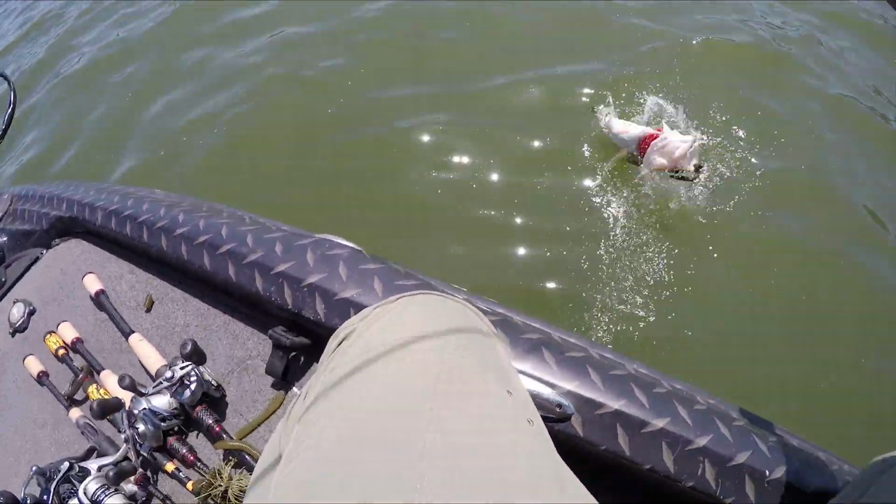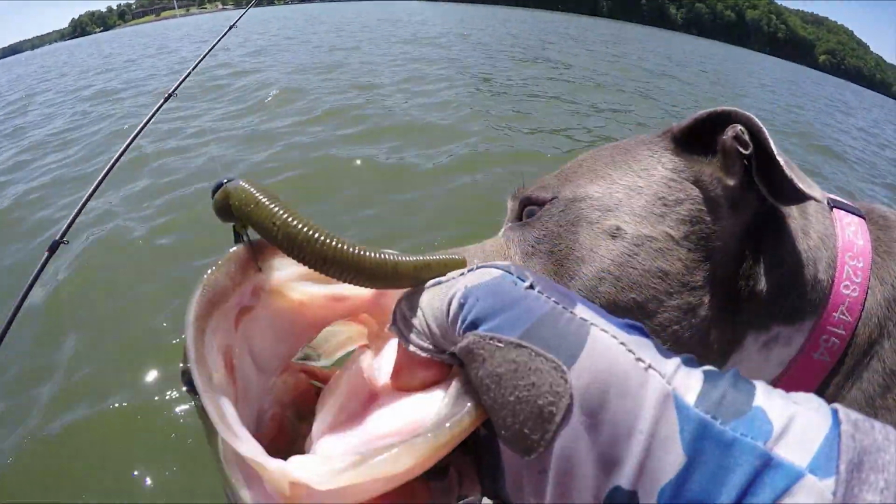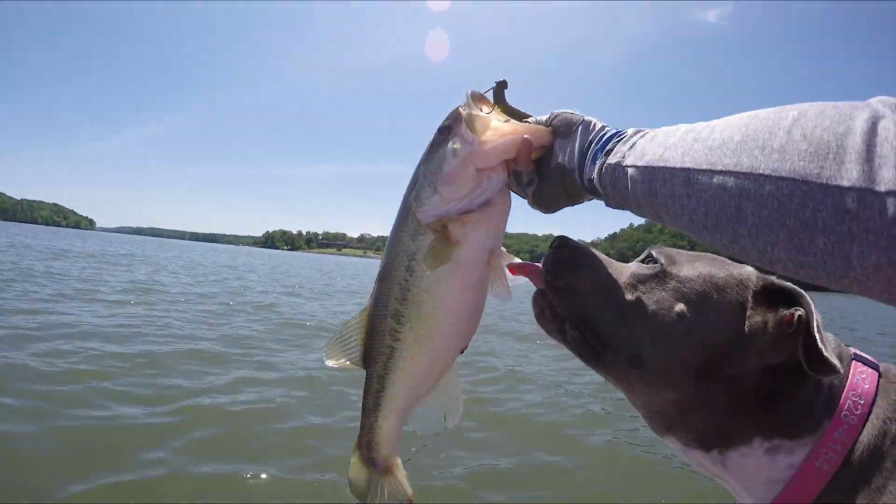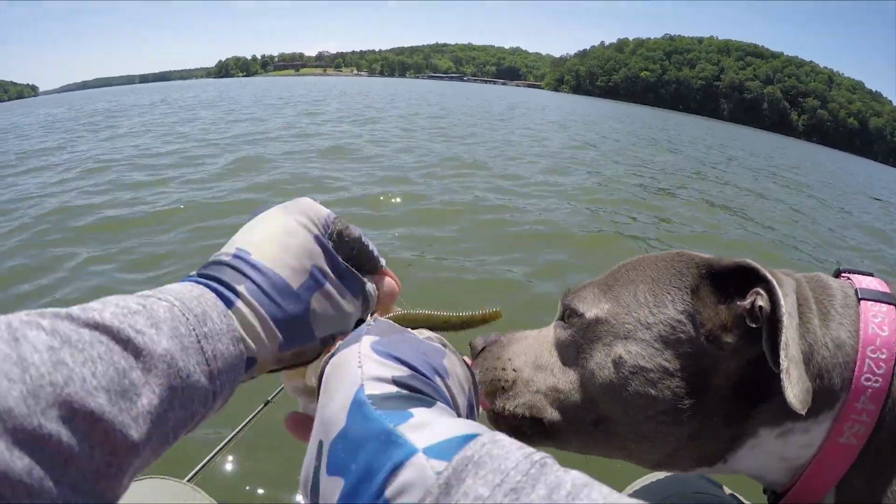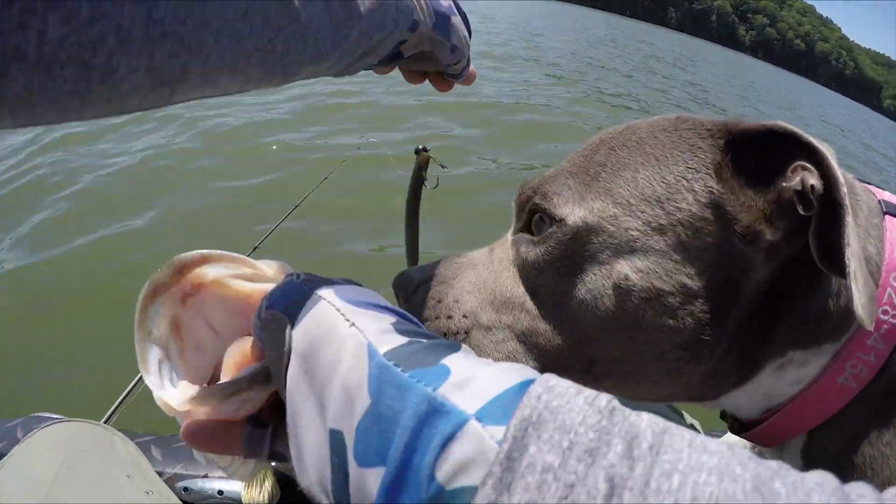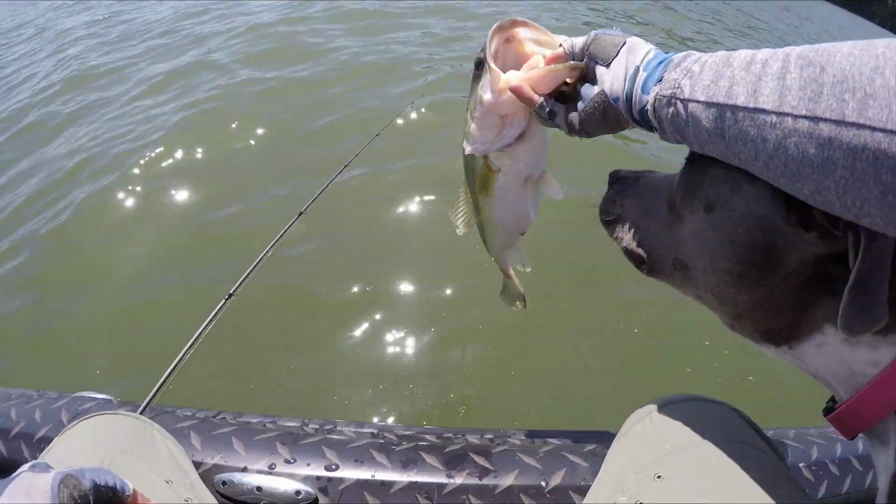Ledge fishing Lake Pickwick, Mag Ned Rig. How about that, boys? It's a freaking 4-pounder. Look at that, dude, doing some work here. We caught a giant catfish, kind of on accident. Thought it was a big bass. Well, we got a 4-pounder start. Let's get back down there quick.